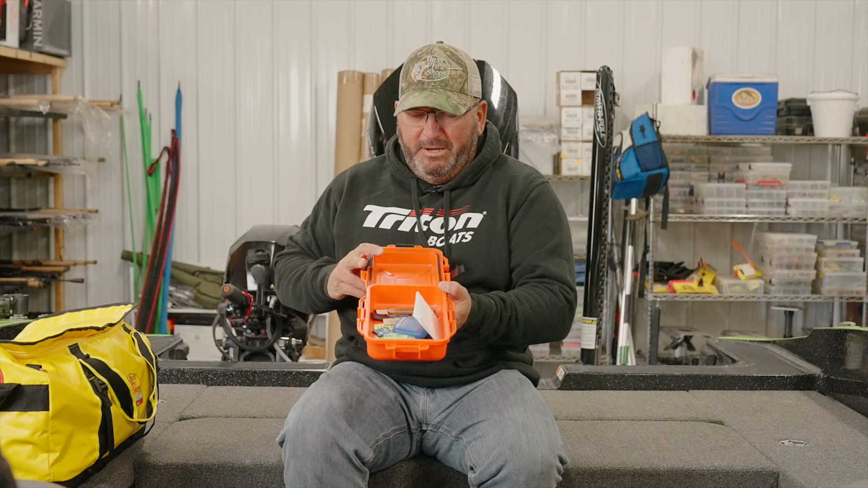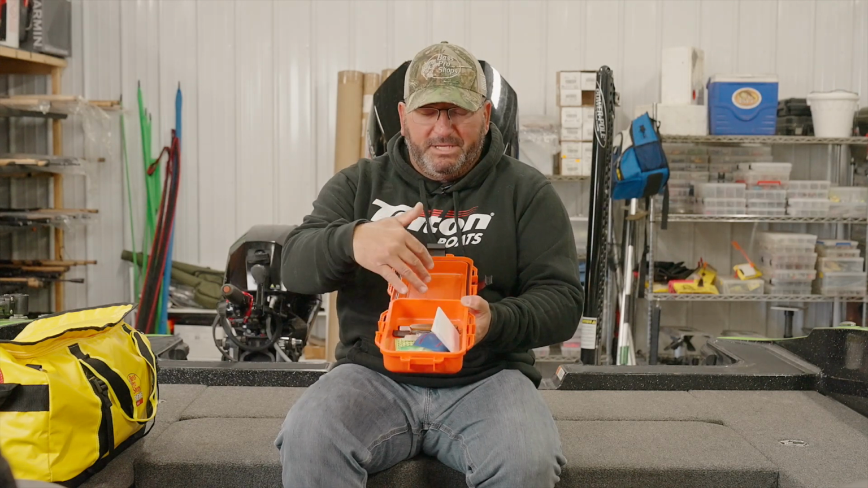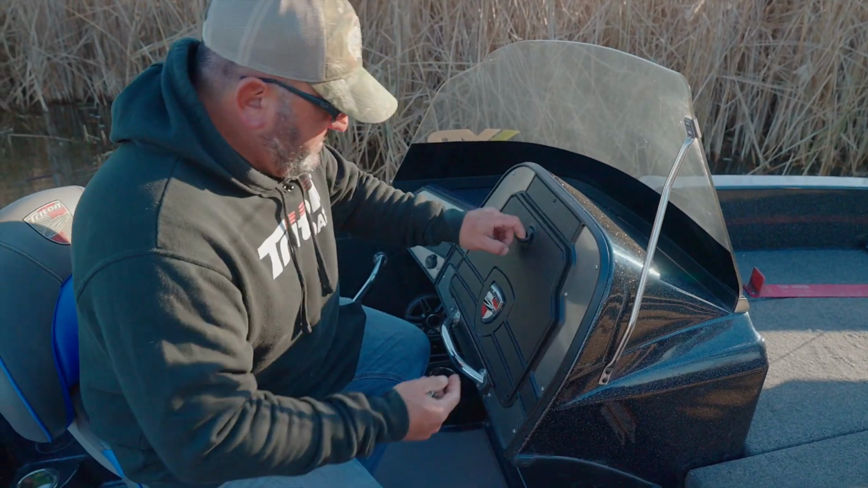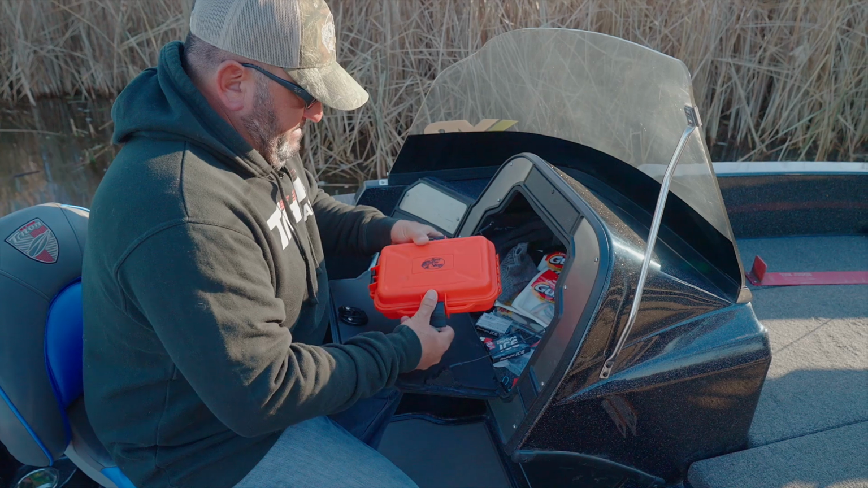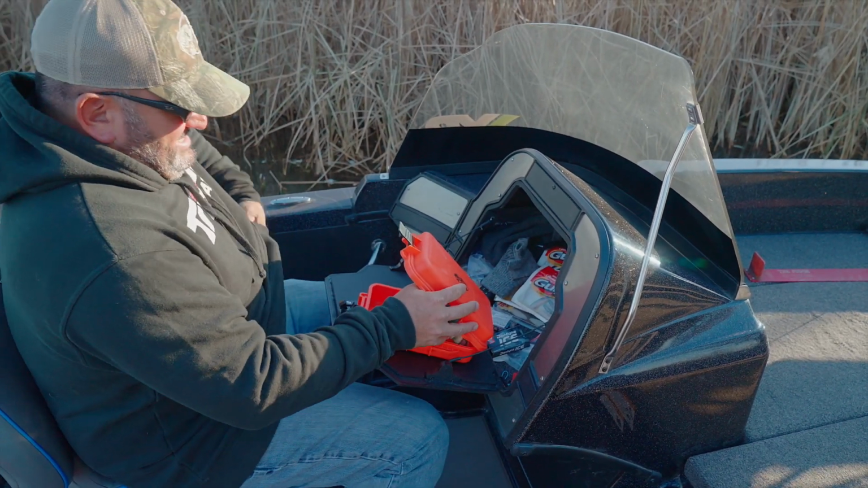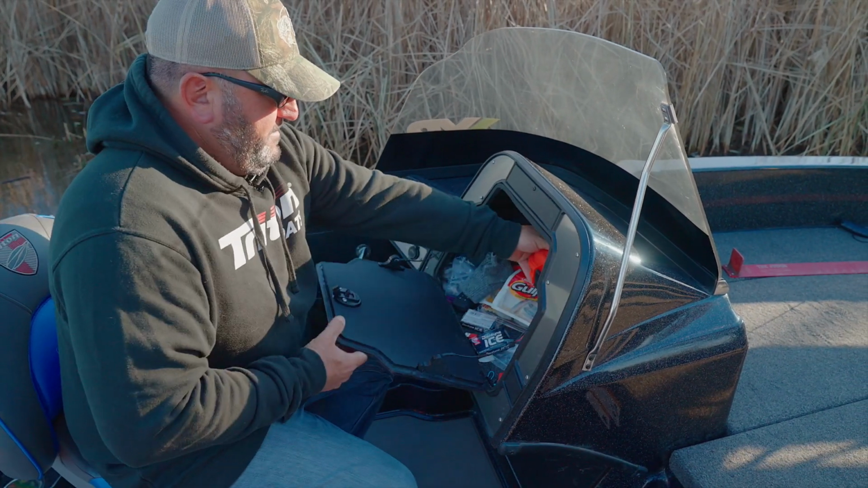When I launch the boat, get in it, get ready to take off, I put all of those things in this waterproof container. Oh yeah, and my good luck charm is in there as well. I seal it up and put it in the glove box. That way I know where everything is.